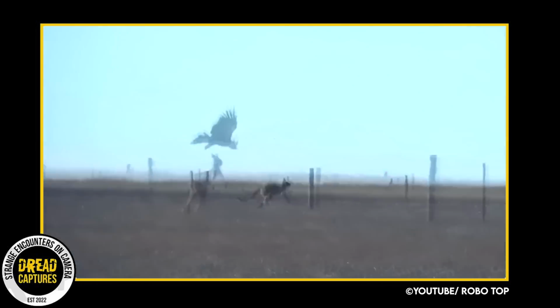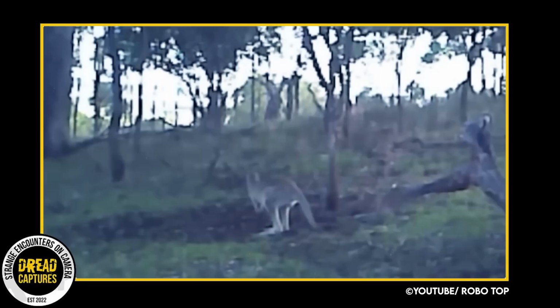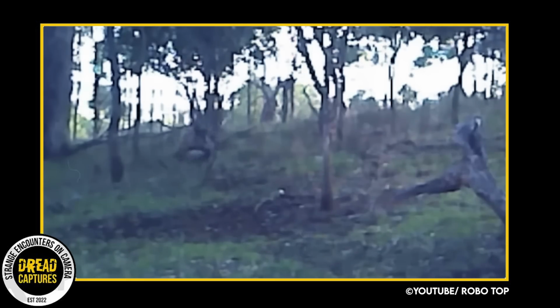I wasn't sure if this first attack was a one-off, but then I found this video. Watch as this trail camera picks up the moment a bird of prey swooped in after this kangaroo. Initiating contact and a little scuffle ensues. The kangaroo is able to break free, and I'm sure the bird realized that this wasn't worth the hassle. Anyhow, this is definitely new to me. I hadn't seen any of these yet.